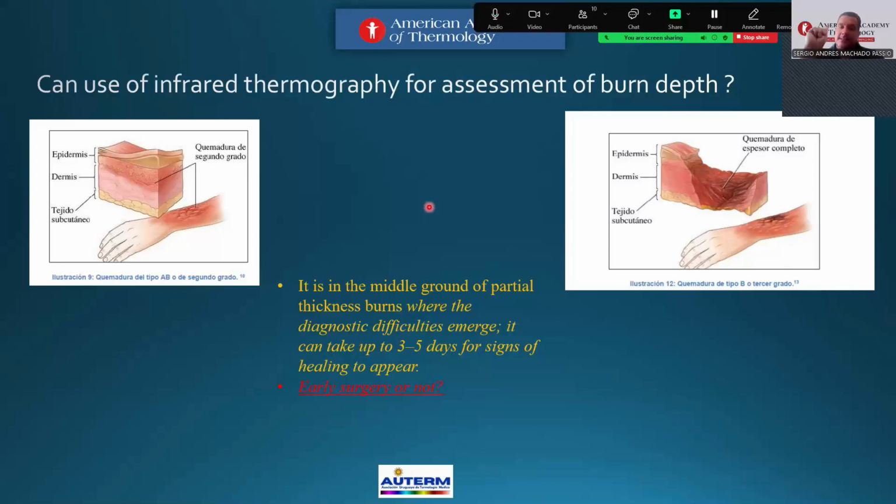But for us and for the surgeons, it's the middle ground of partial thickness burns where the diagnosis is difficult to establish. This is the point. Conservative treatment or removal treatment to prevent eschar and potential healing being affected?